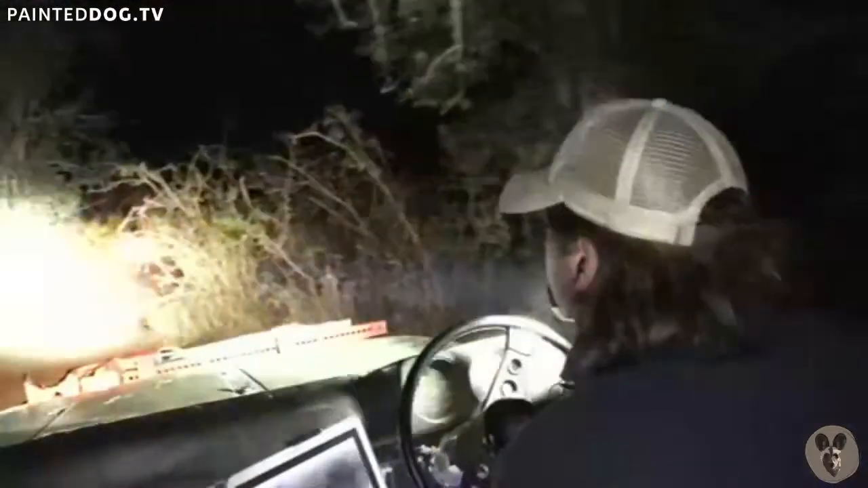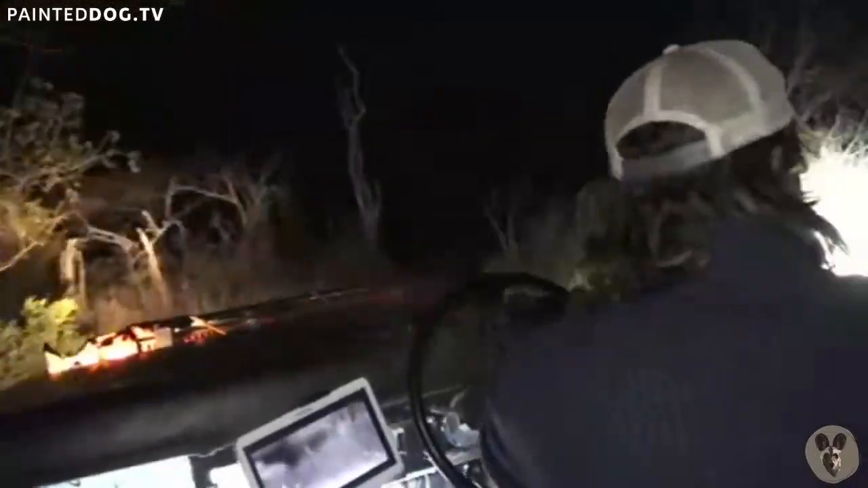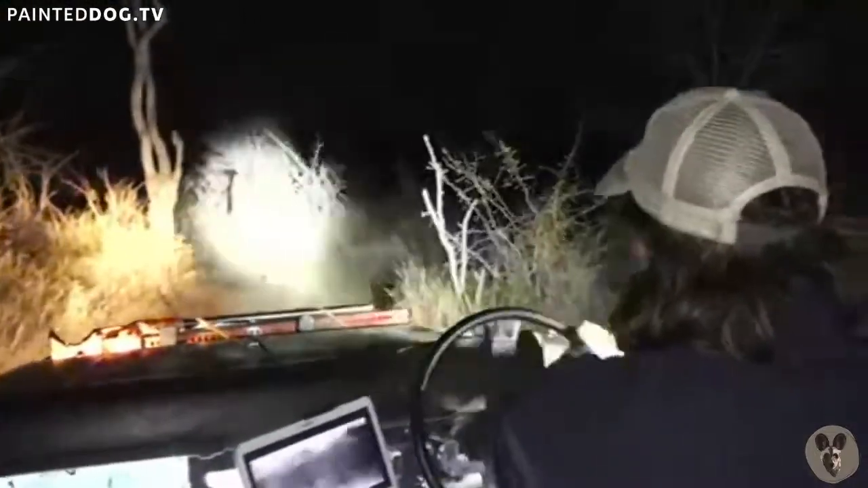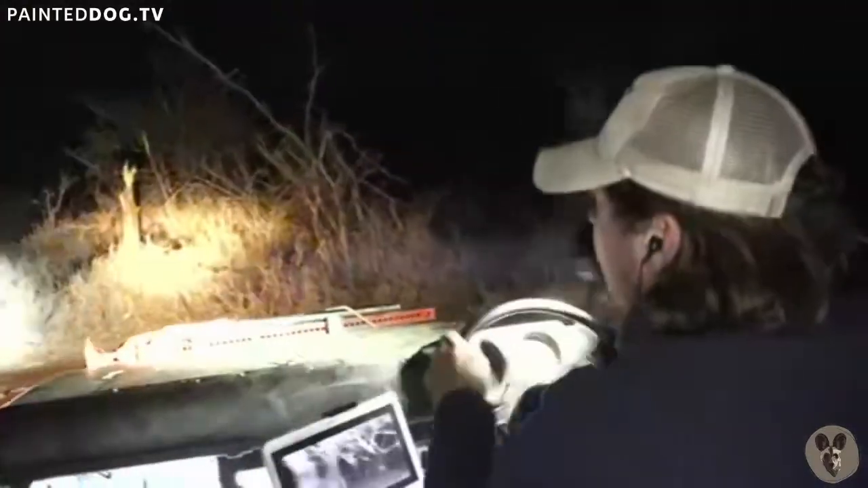Happening up this side, so let's head back towards the east to where we had our last leopard tracks this afternoon, and the Ellie herd was around there as well. Just thought we'd take a gander out in the west.